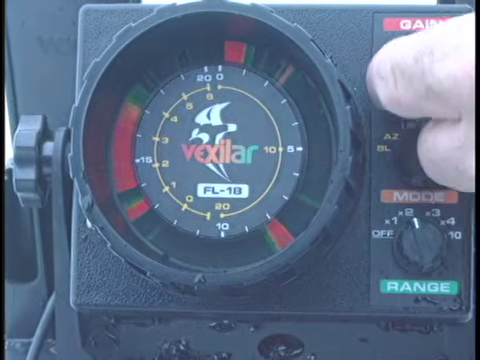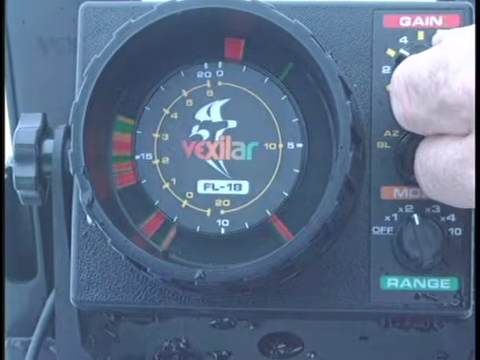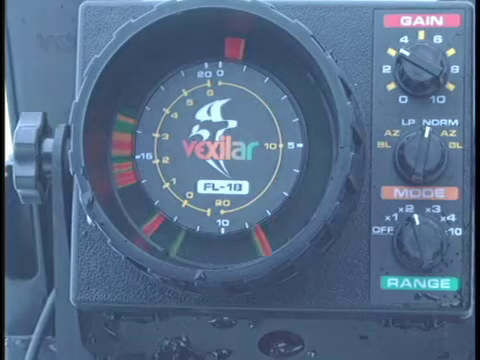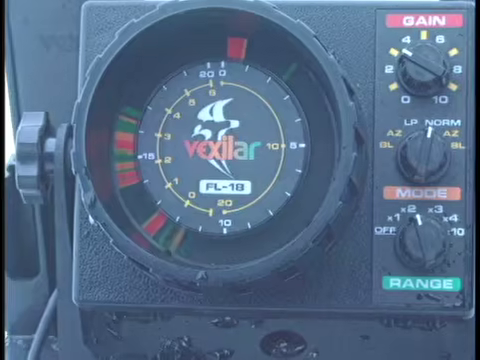I don't want to overpower it and bring up extra clutter in there. I want to give it just enough gain so that I can see my lure clearly going down on the screen or on the dial. I'll get it down to the bottom.